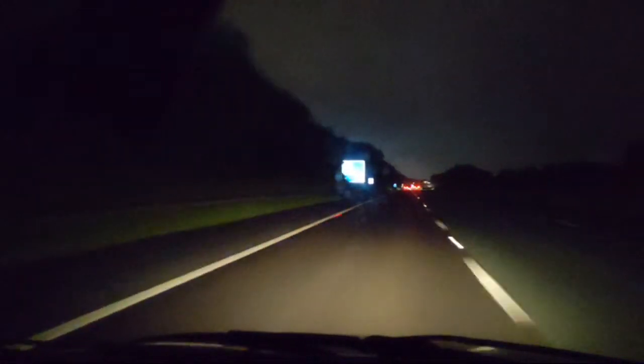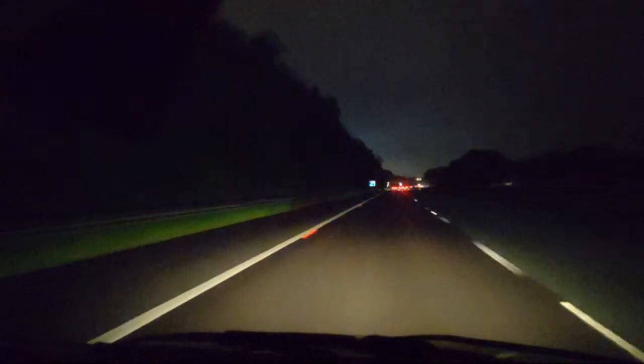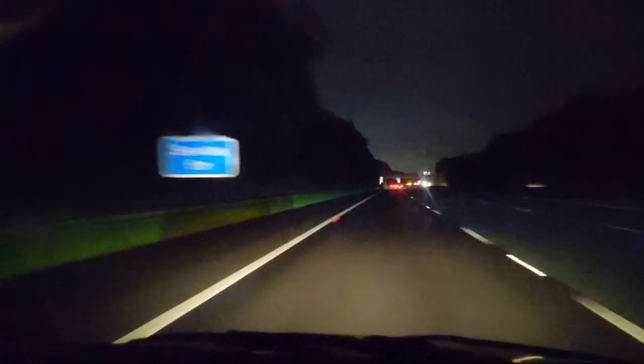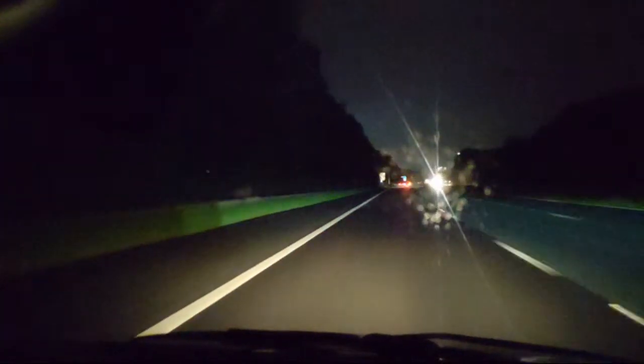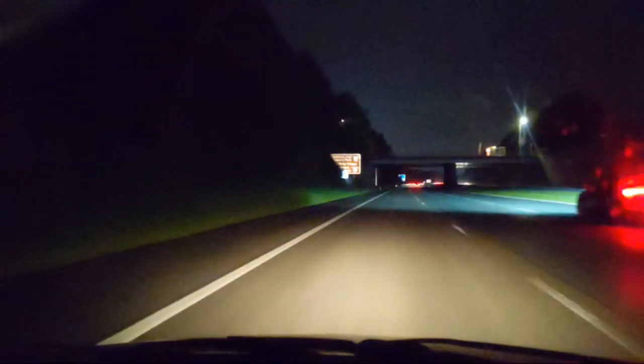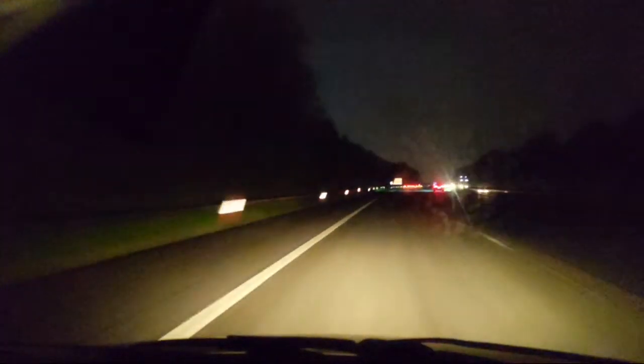Coming up to the bus shelter on the bridge. It's on the right this time, obviously, because we're going the other way. And it's illuminated, so it should be useful to see. Oh no, the bloody rain. There you go, bus shelter on the bridge, yeah, you can see it. A Fiat is not overtaking anyone and it's still in the middle lane. Absolute 70.